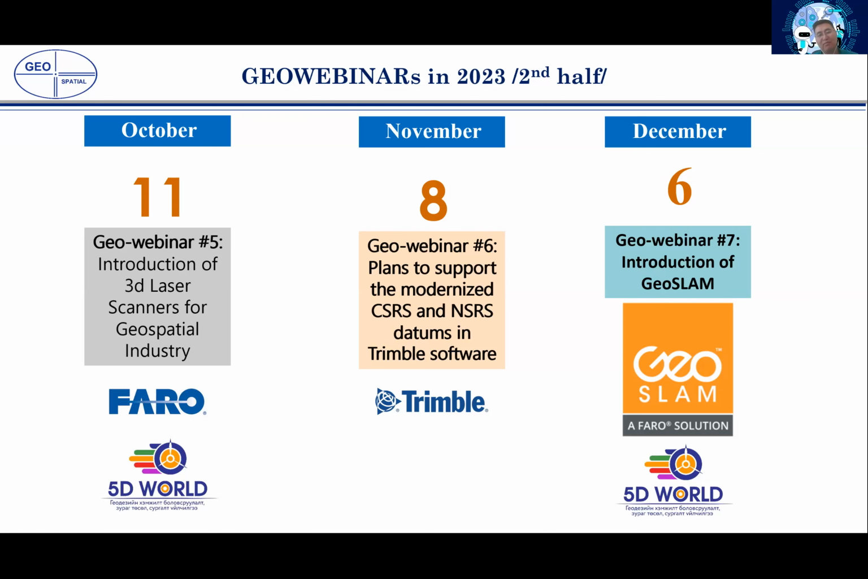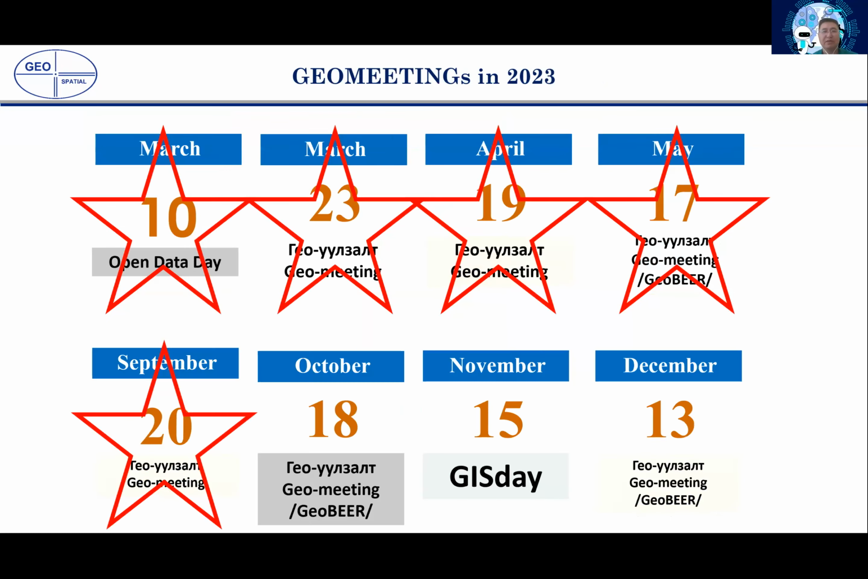Then, another part of Faro's session will introduce radar technology based on UAV. This is our plan for the second half of this year. We also mentioned the GEo meetings, our main activities, and we will host the next one on Wednesday in Mongolia.